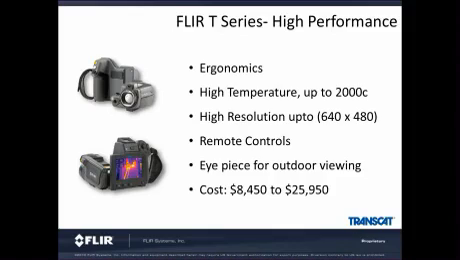And lastly, for those that want the very best, FLIR offers its T-Series of high-performance cameras. And this is where ergonomics comes into play if someone's going to be using the camera a lot.